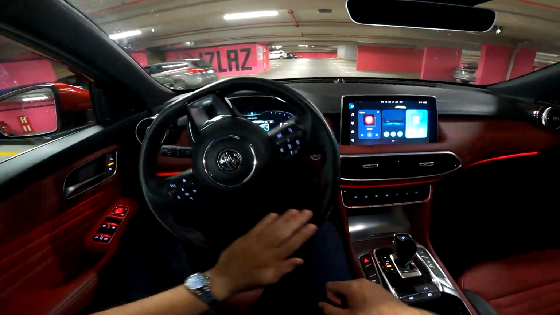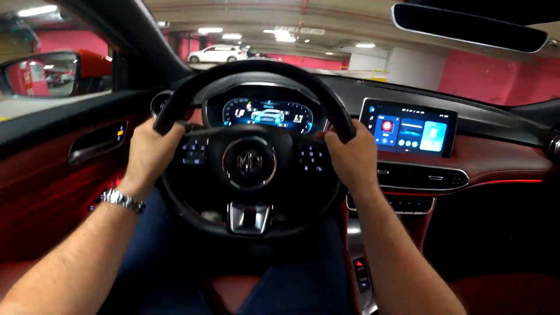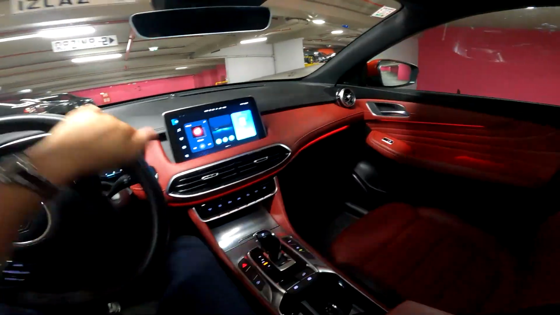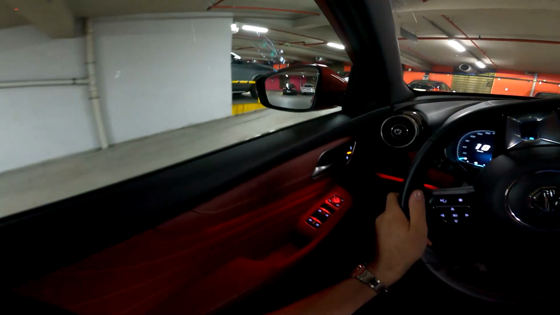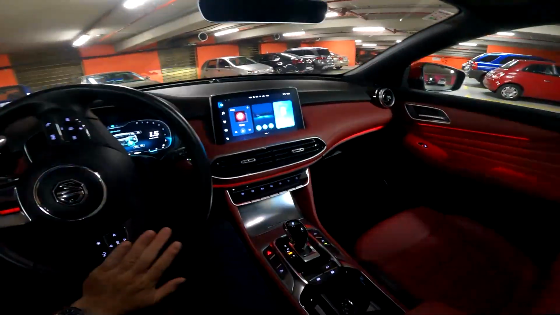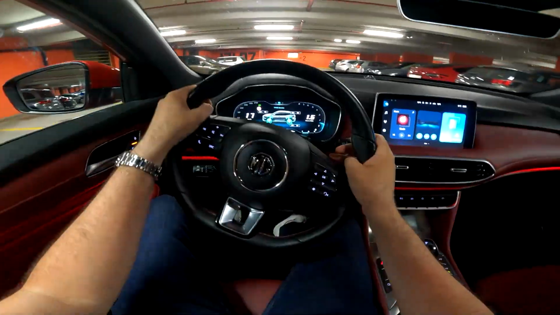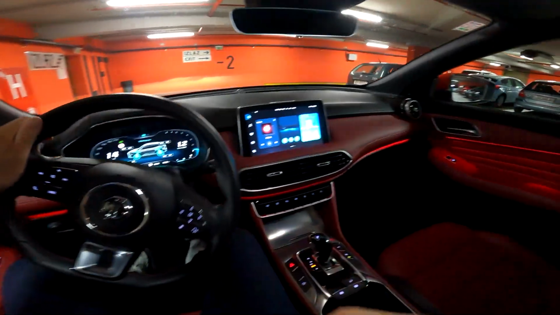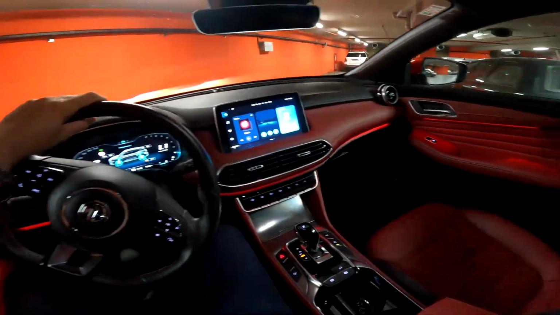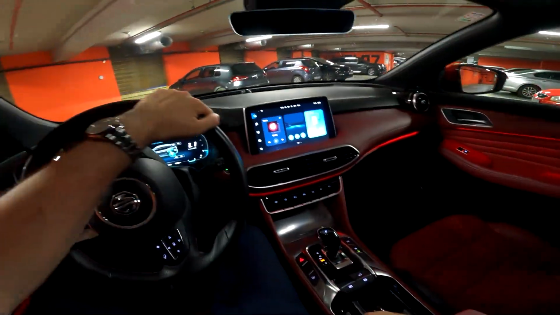Now the layout here in front of us is really nice. So as I said, 12.3-inch digital cockpit, and then in the middle you get the 10.1-inch main touchscreen, and actually you also have a lot of functions here, also a lot of driver assist and safety systems that make the drive smooth.